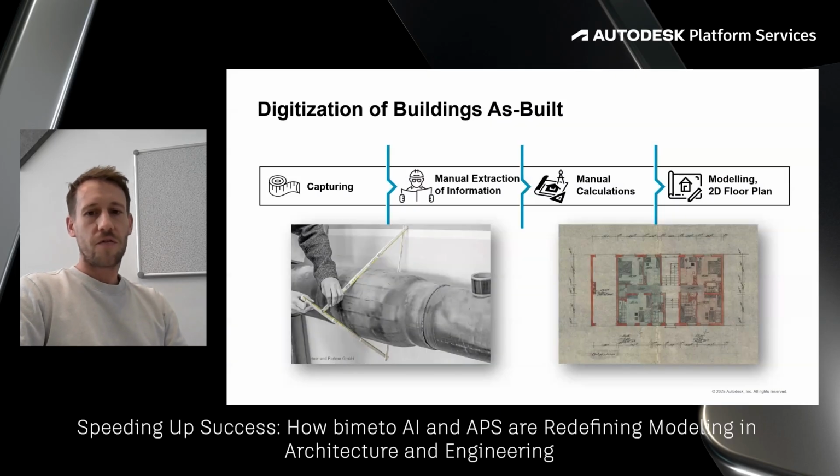Traditionally, the digitization workflow has been labor-intensive. It begins with capturing physical spaces, followed by manual extraction of information, time-consuming calculations, and finally modeling to create 2D floor plans or 3D models. This conventional approach is not only slow, but prone to human error and inconsistencies.